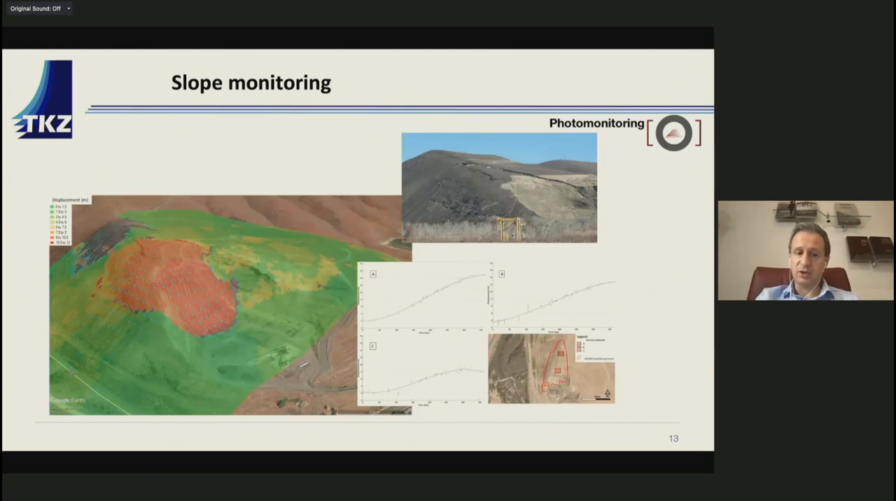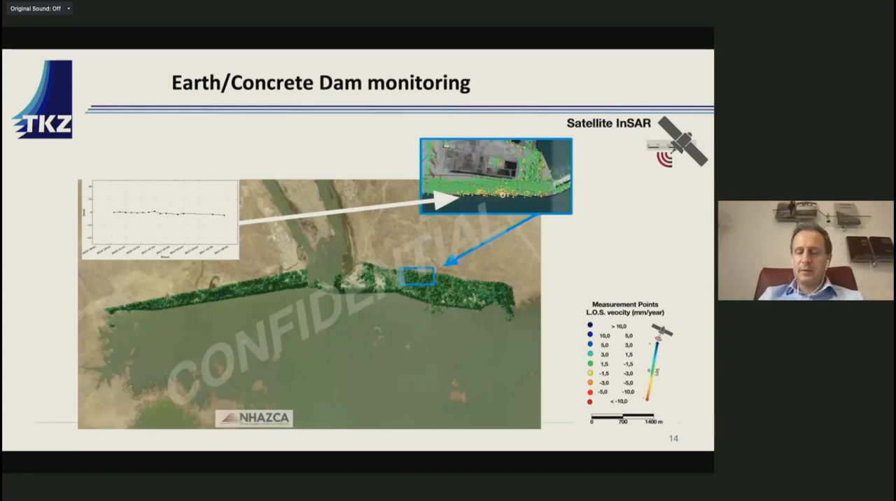Similar achievements can be achieved also with photo monitoring, comparing in this case just medium resolution images by PlanetScope, and you see this pattern of deformation of this huge landscape in the United States and time series of displacement that can be derived. At the same time, we can control also the dam itself with this technology. This is an example also in Africa, and you see this dam, everything seems green except for a few sectors, so it seems that everything is very stable, and this is very good news for the owner.